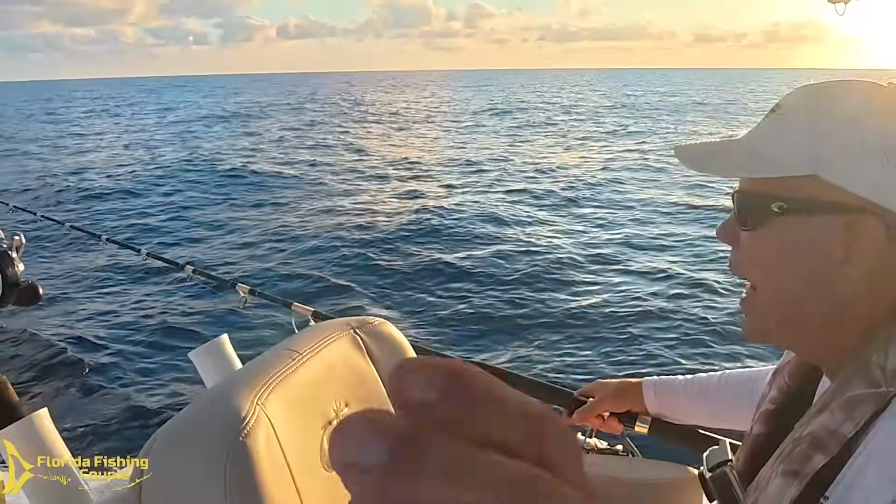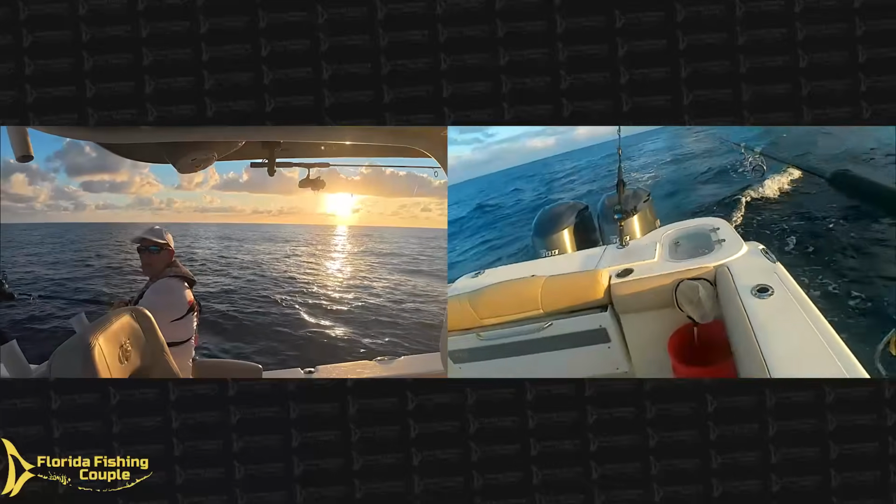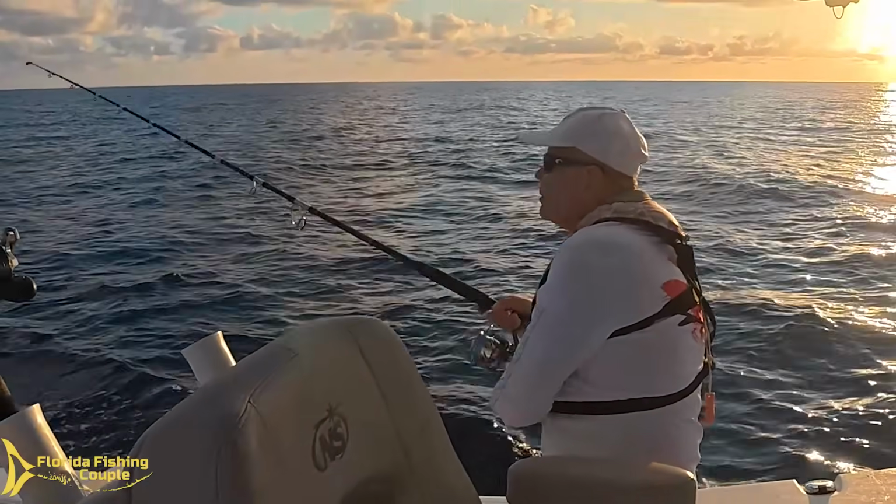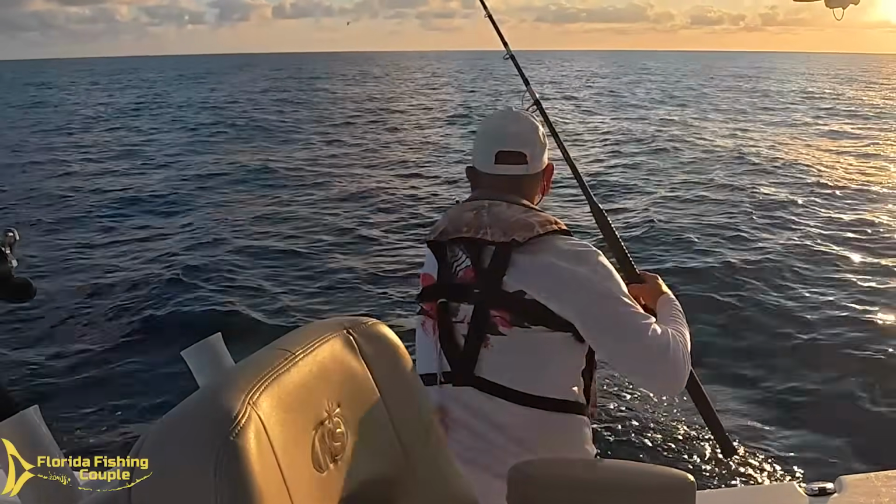I got him up top. Brand new feather. So I'm gonna bring this one in, and then I can fight the fish. Oh, he looks good too. Yeah, hoorah! All right. Excited, very excited.